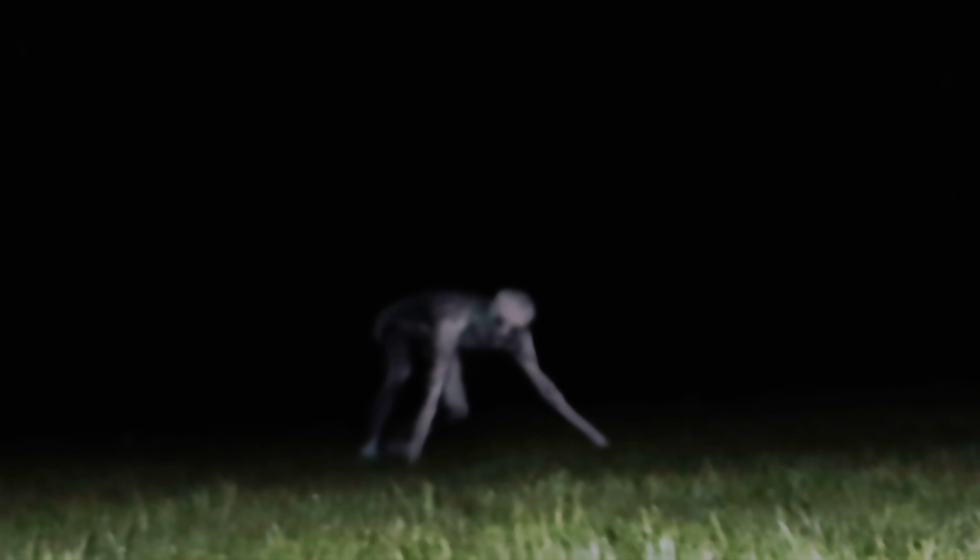Many online users began saying that the man had an encounter with a creature called the Rake that I talked about earlier. This here is what the Rake looks like.